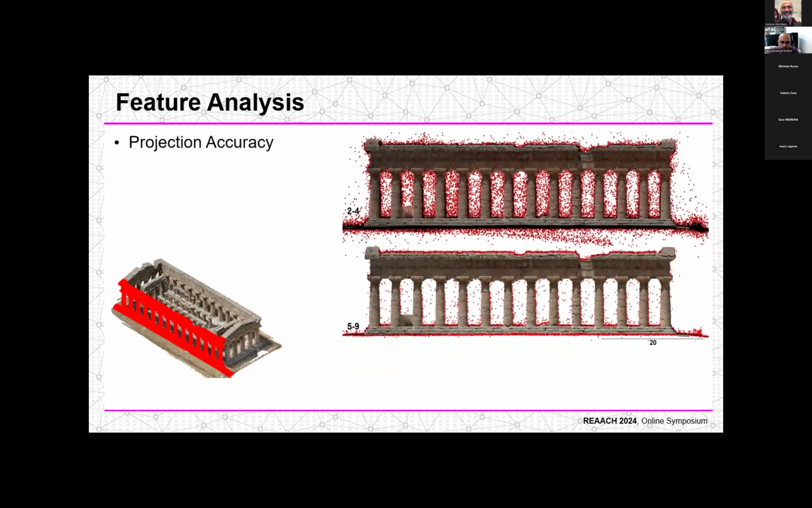Finally, the last parameter analyzed individually is the projection accuracy. The observed trend for this parameter is similar to the number of images. As the filtering threshold value increases, noise decreases. However, pushing this value beyond a certain limit starts eliminating portions of the columns, compromising data quality. The optimal threshold for noise reduction is a projection accuracy of 10. Increasing it beyond this value continues to reduce noise, but at the cost of losing valuable data and compromising data integrity.